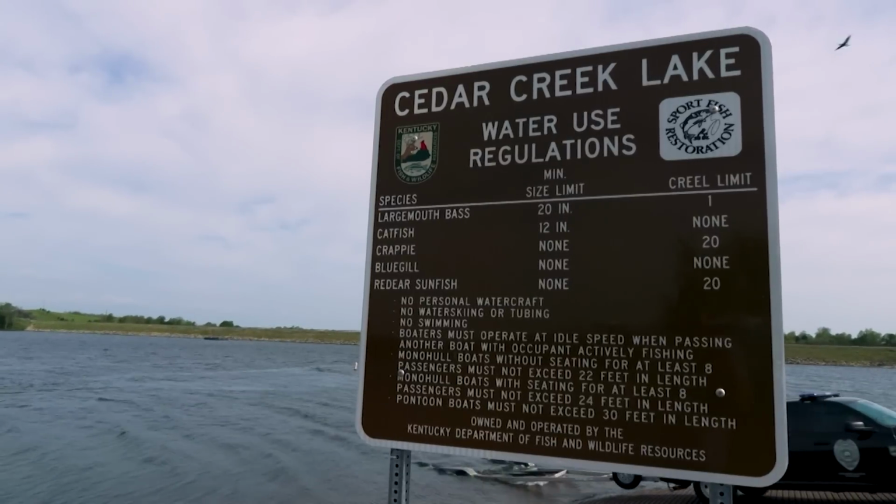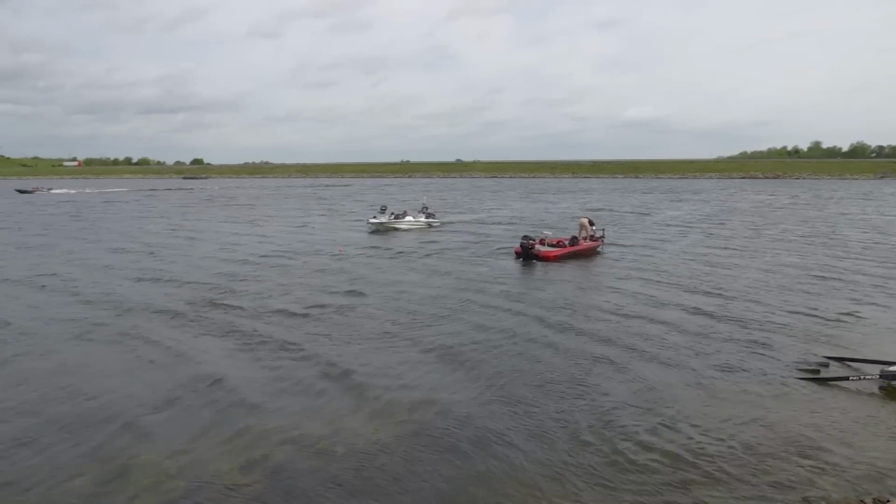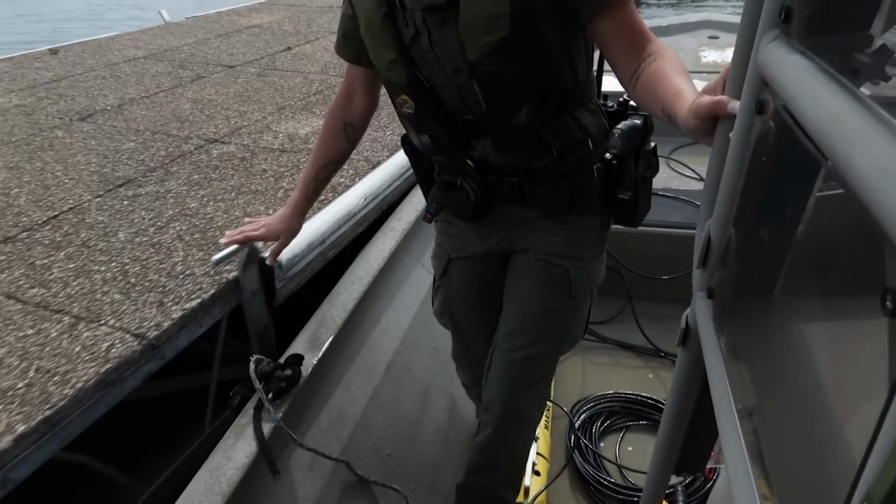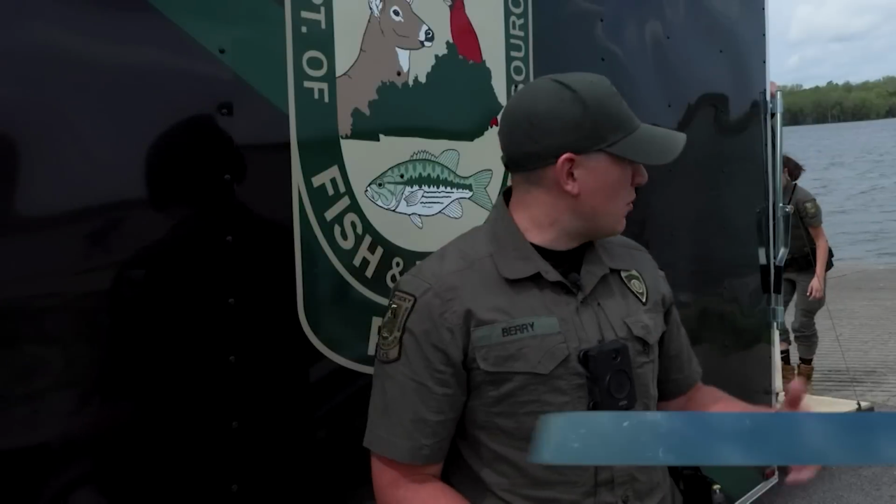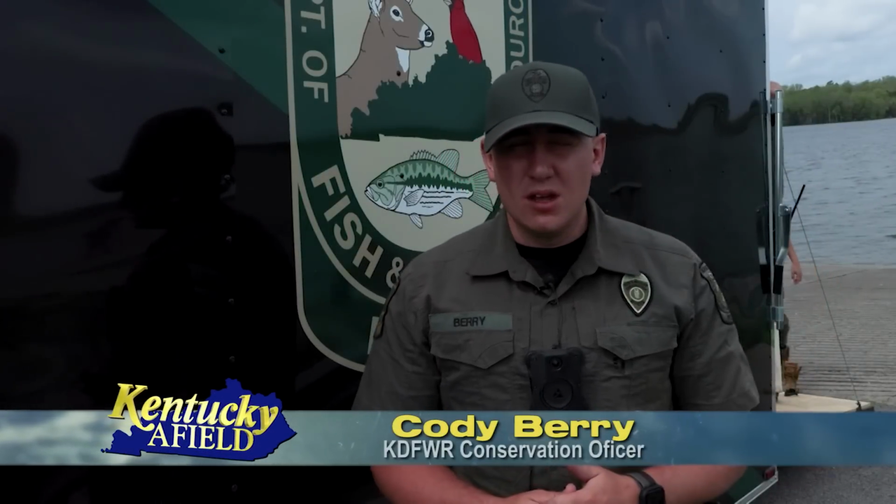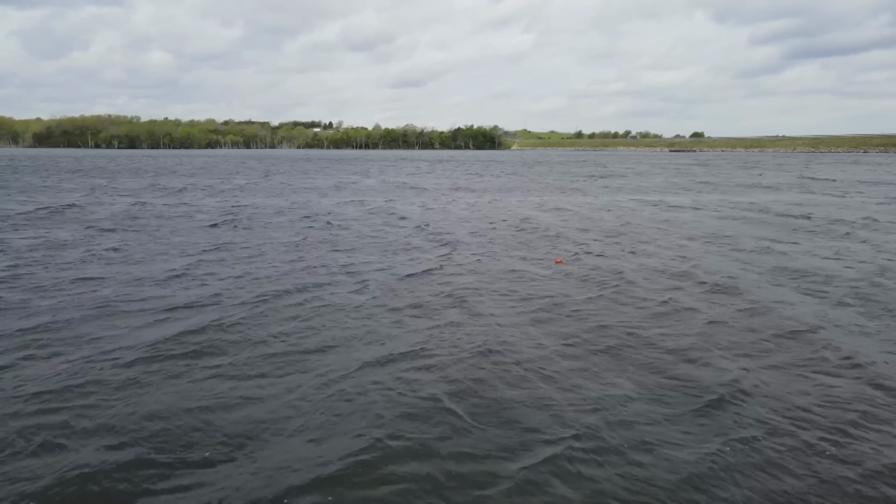We're out here at Cedar Creek Lake today in Lincoln County. This is a department-owned lake. We got a call that there was a car in the water. We're using new equipment to ultimately get the car out of the water. There's a marker behind me of a buoy that we've marked that has the GPS coordinates of where the car has been located.